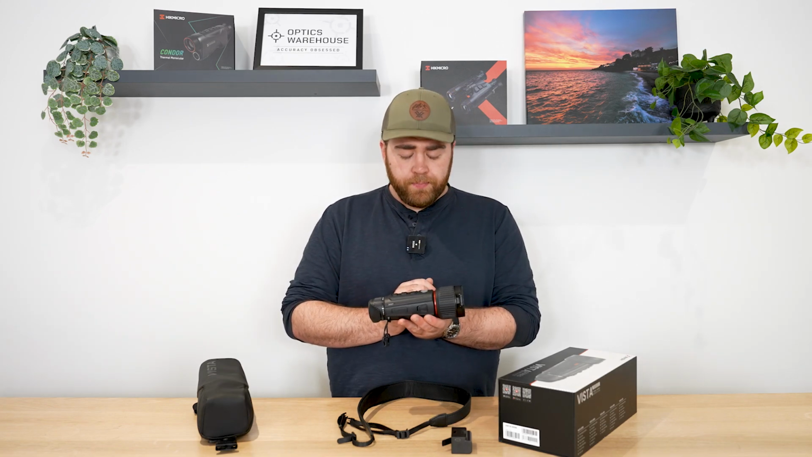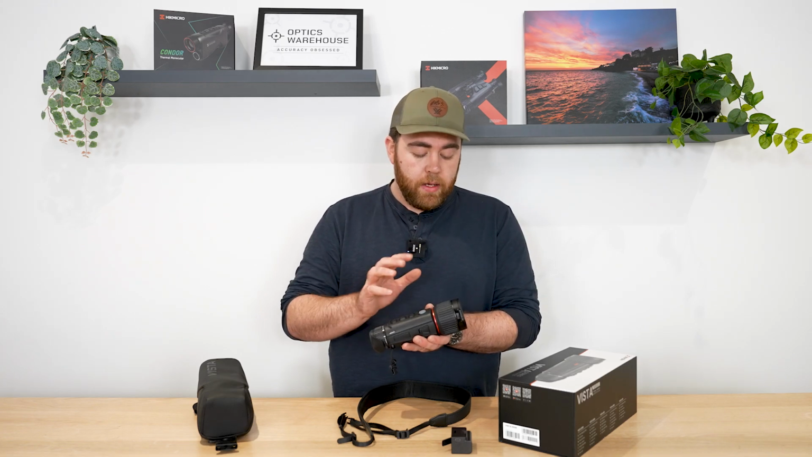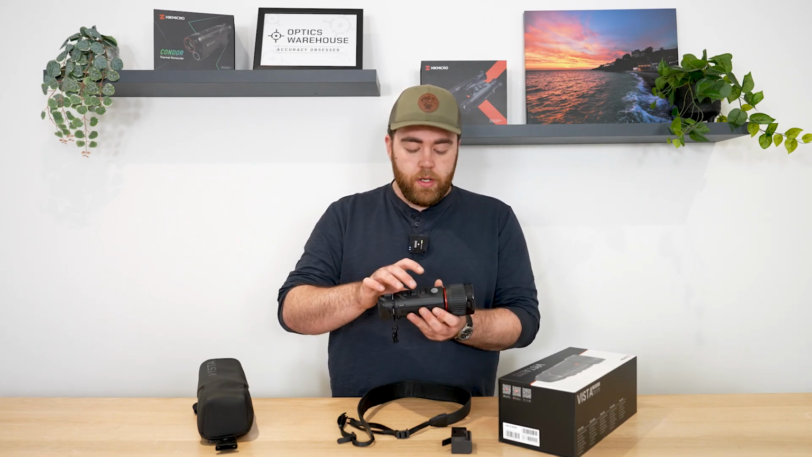As I said, this is LRF, so it has a laser rangefinder. Laser rangefinder is stated to 1200 yards. I've had it at 1350. It will go out just a little bit further. Really easy to use. I had it set in continuous mode. Just press and hold that front arrow, brought it up, and whatever I looked at, give me a ranging.